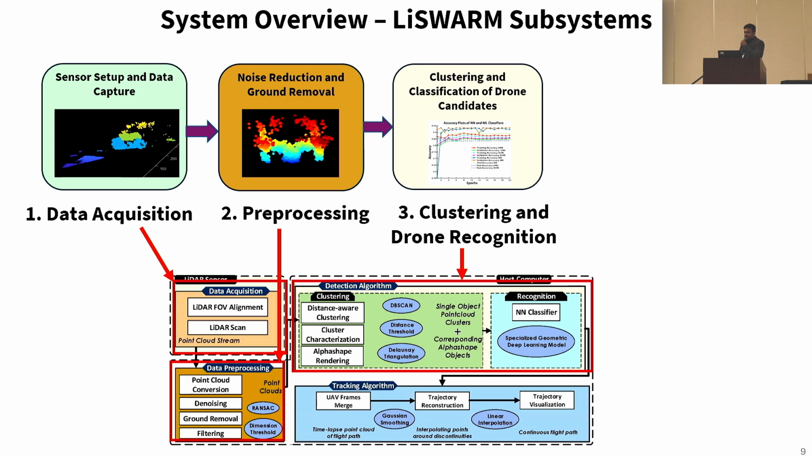Apply spatial clustering and also alpha shape rendering, which captures the geometry of the clusters. And in that phase, it also does the cluster characterization, which involves extraction of the centroid location and dimension of the cluster's bounding boxes. And after that, there is a drone recognition subsystem, which uses a neural network classifier.